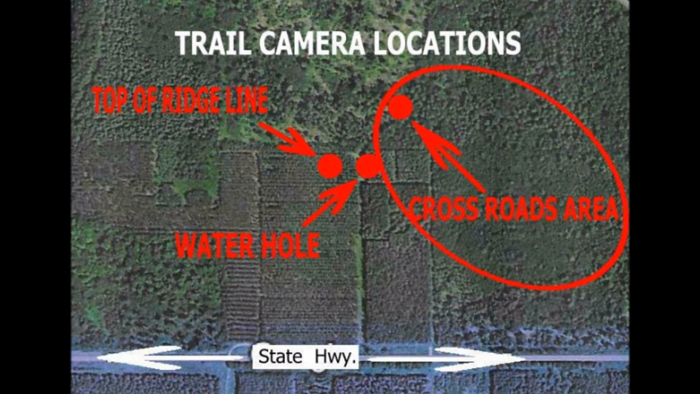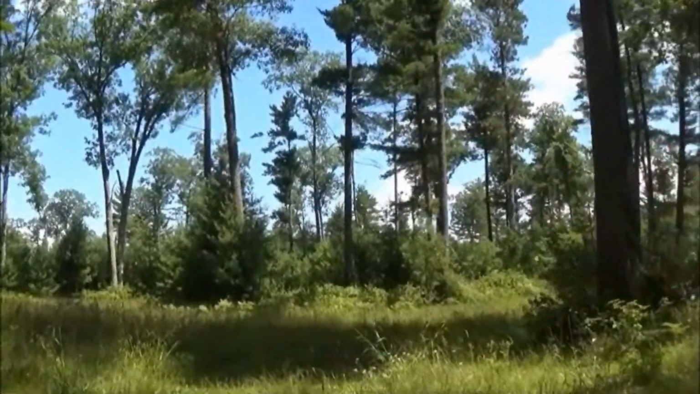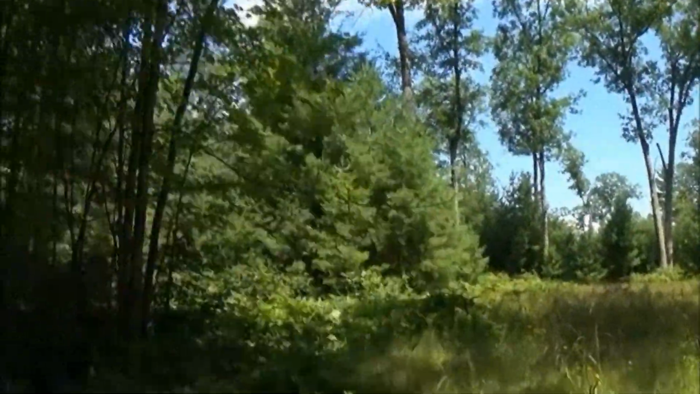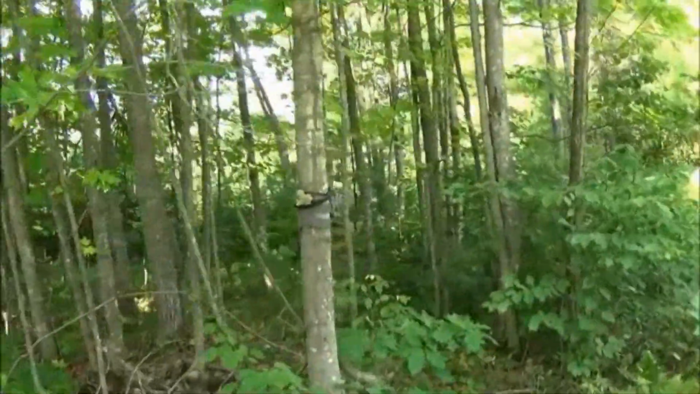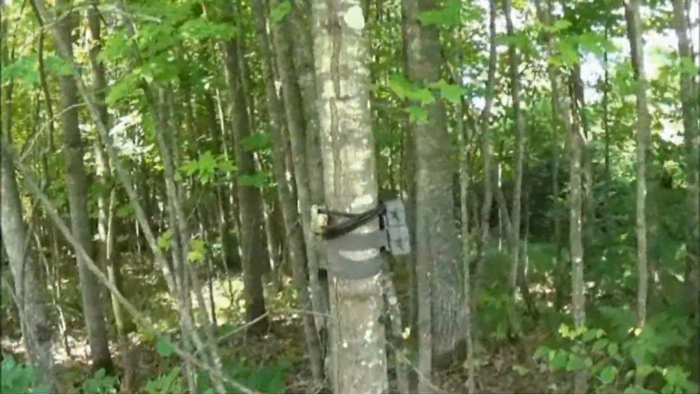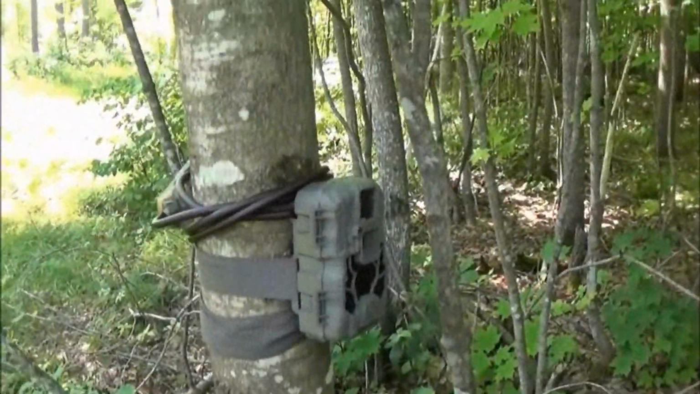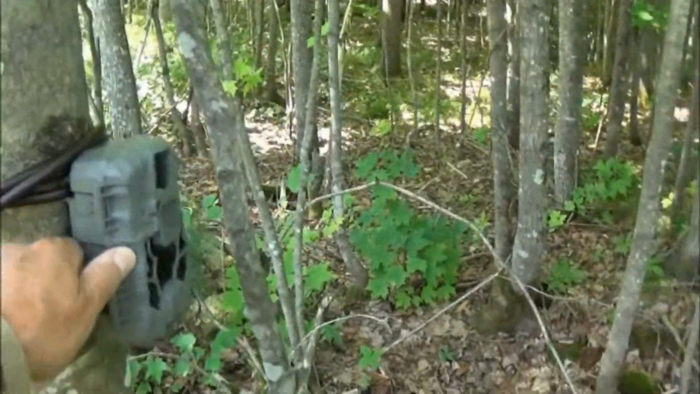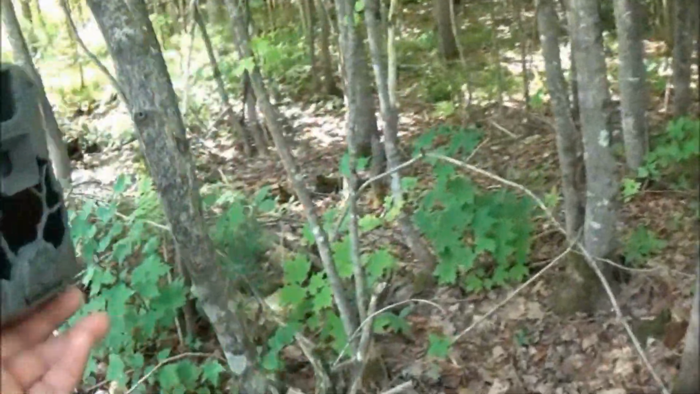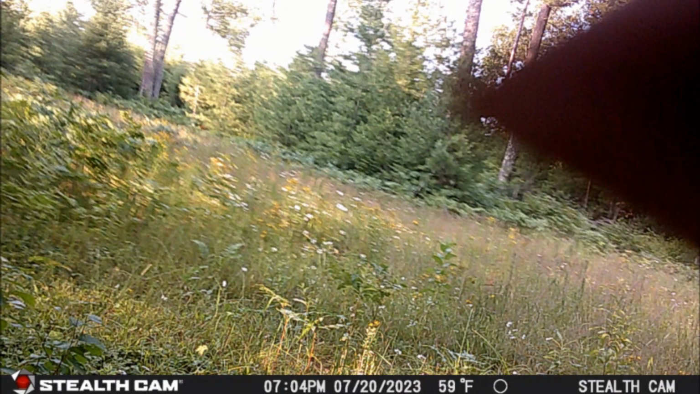Now, first I want to check the trail cam on the north crossroads area. Now as you may remember from the last video, this was the trail cam that was tampered with. Someone was able to turn the trail cam with the cable lock 180 degrees around the trunk of the tree. It was turned around from facing the crossroads trails and was facing into the trees. So I ended up with only 13 days of trail cam data from July 8th through July 20th when the camera was turned around on the tree. So let's see if we can learn anything about what happened and why.